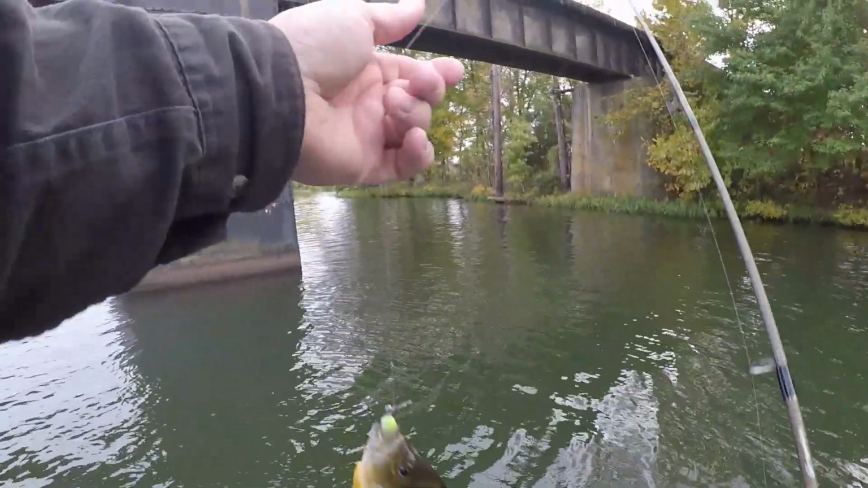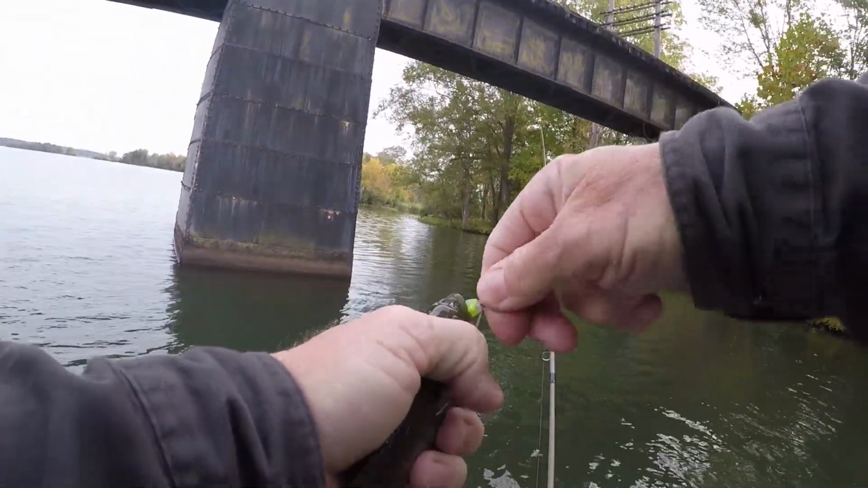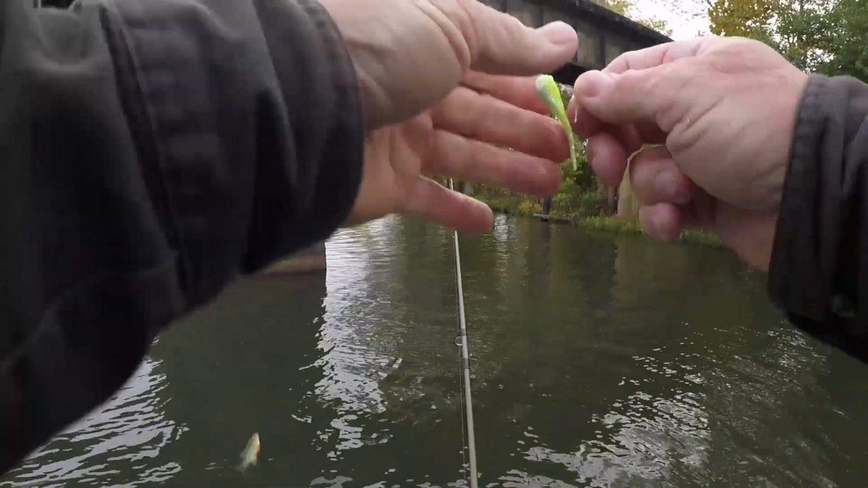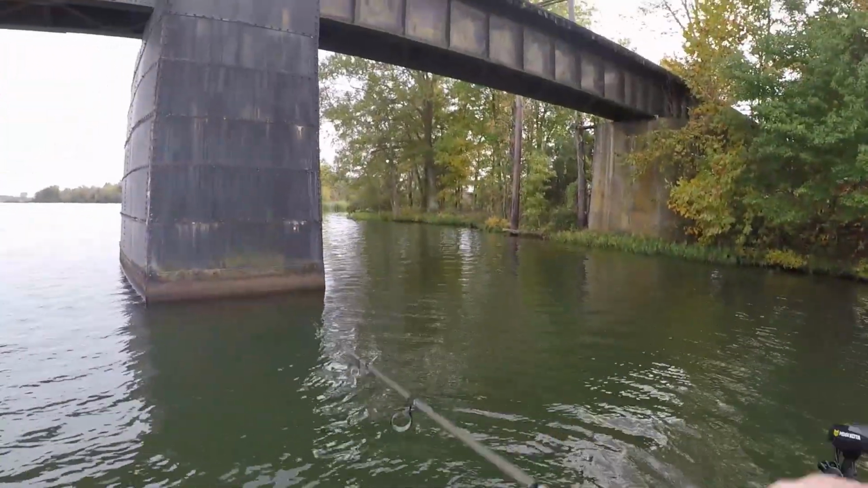That's what I was talking about, guys. This is the second one I've caught. I caught 2 casts in a row. This is what a lot of them are. This is a green sunfish. I think that's what they call him. But anyway, sometimes you can't catch crappie because the sunfish won't leave you alone.